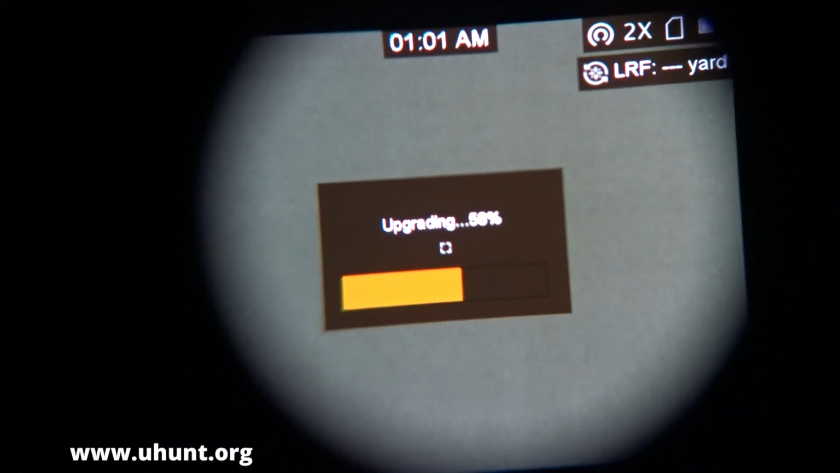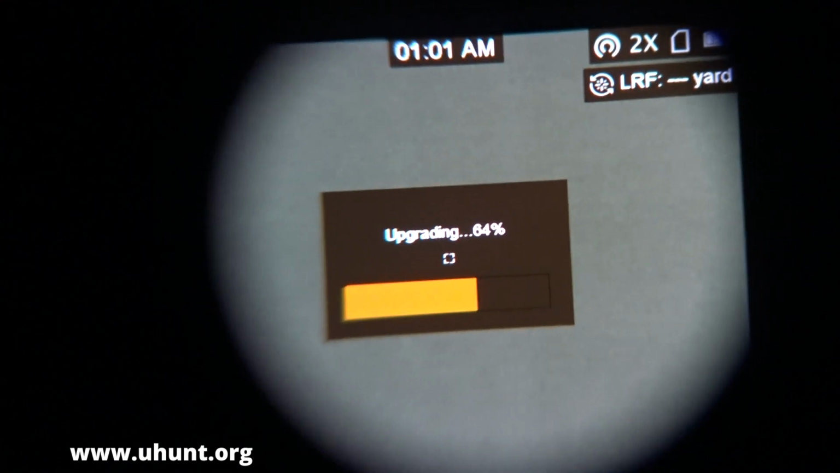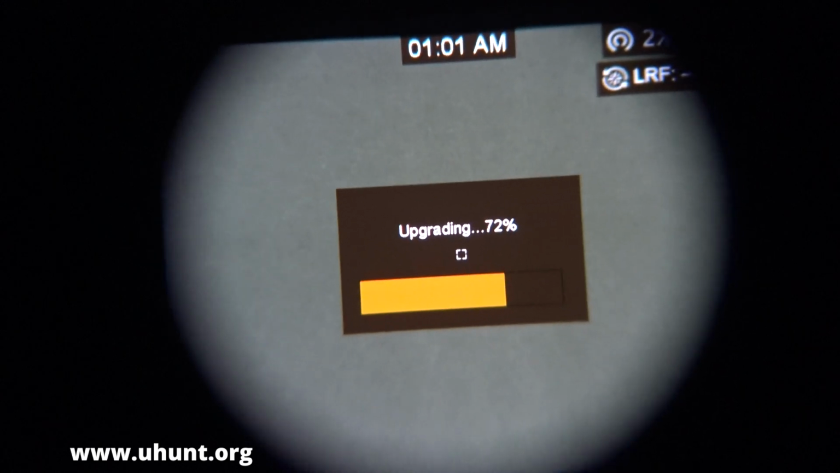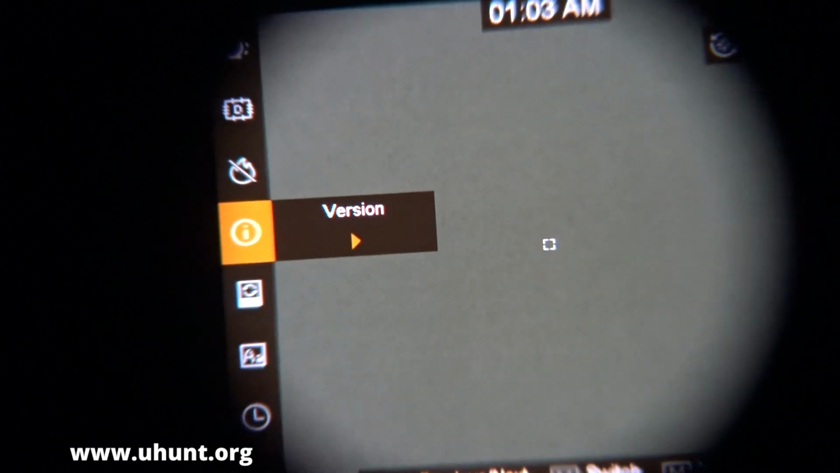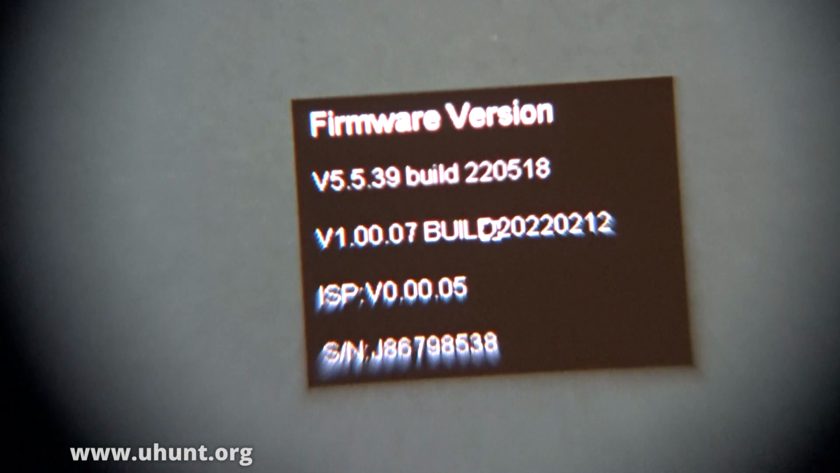We're up to 55%. Once it finishes, it will restart. If there is another update, it might run again. So be prepared to just leave the device to sit for a good 20 minutes to make sure it completes all the updates. Some devices do one update, some will do two. So it may restart more than once and then run another update. But in this case, the Gryphon is only doing the one update. So as you can see, it's ready to use now. Right, as you can see, we're on the correct version, 5.539, and the correct build.